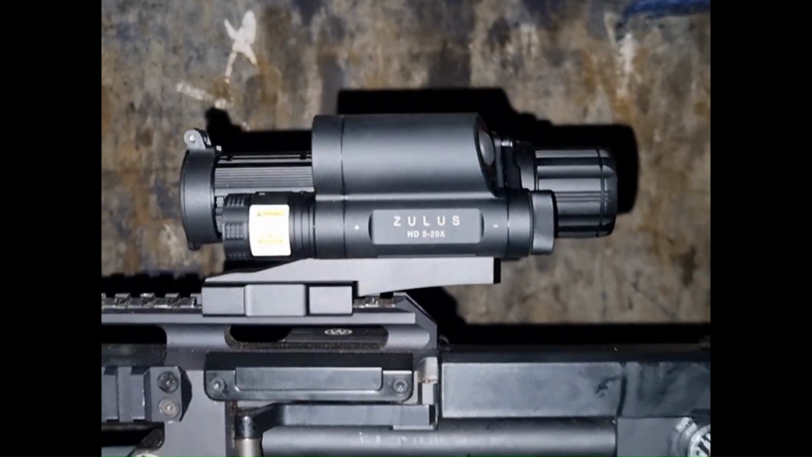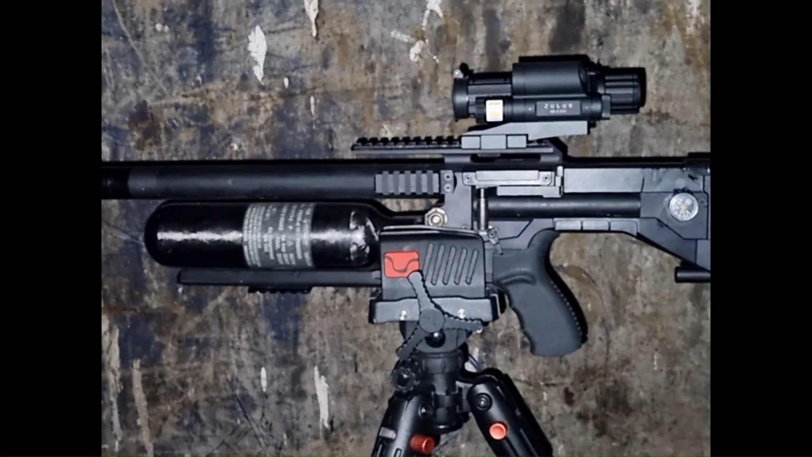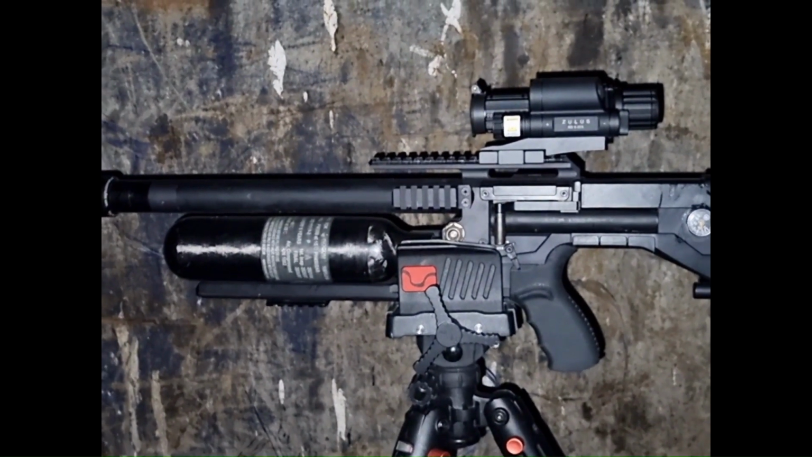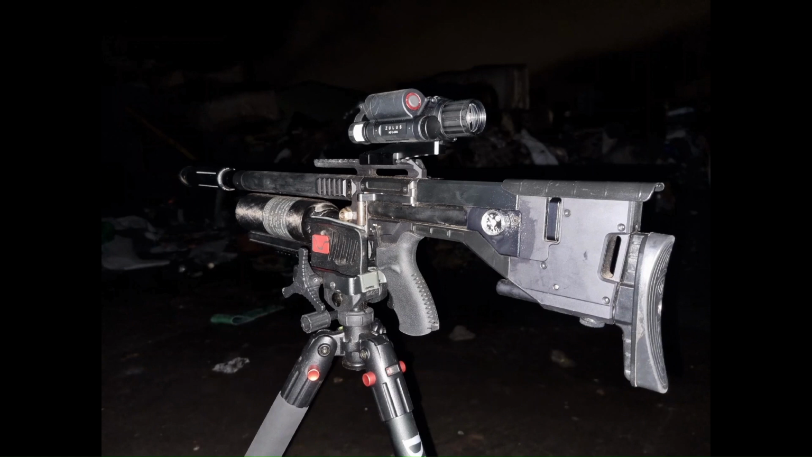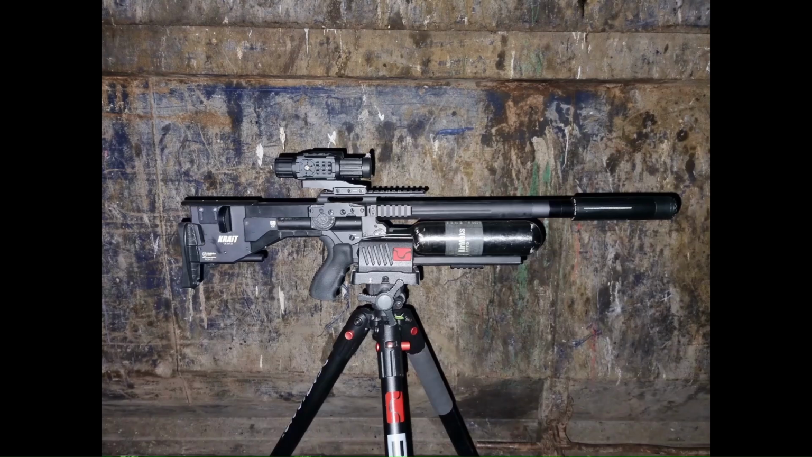So this time around, while tackling the rat issue, I'm using a new scope on the Airmaks Krait L. It's an Arken Optics Zeus HD, and it's 5 by 20 times magnification, and it has a laser rangefinder attached to it as well. Like many other YouTube channels, I've been asked for an in the field report in regards to how I feel that it operates and how it is to use. I'll do that once I've used it for many hours shooting rats and rabbits.